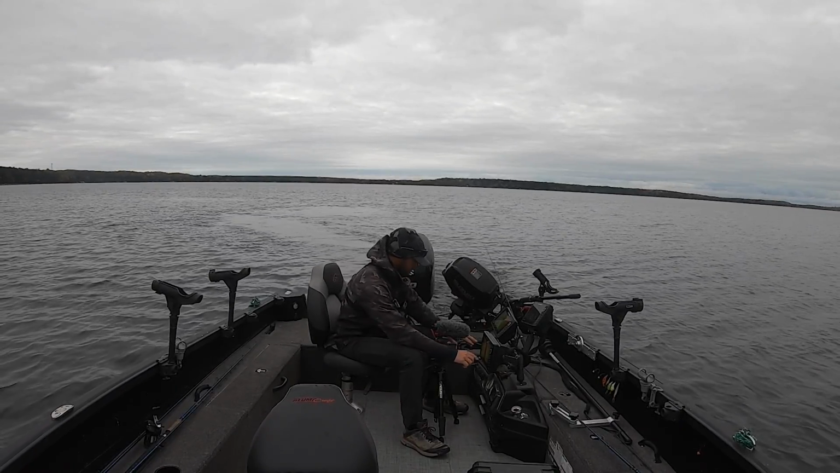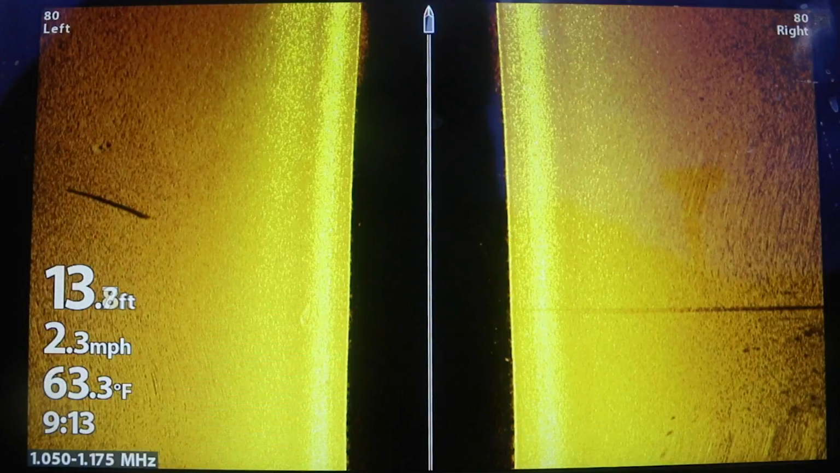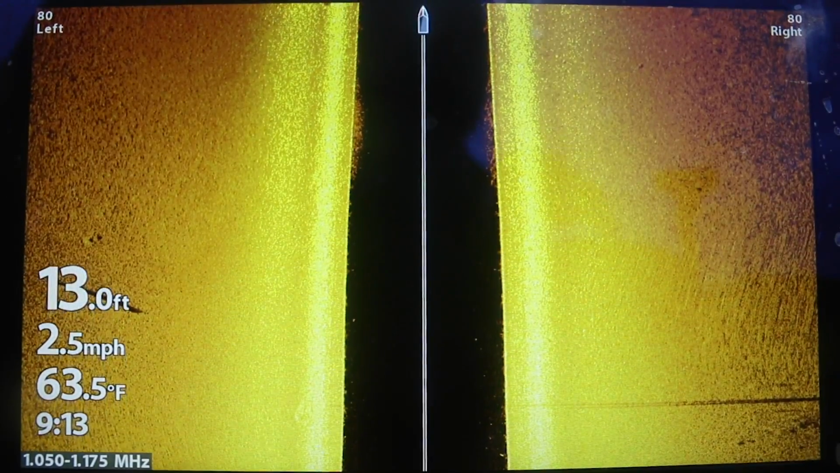So what you can see right now is we've lost all structure. We're basically just looking at nothing right now. Sand. In a big lake like Leech, where you have a lot of these sand or light gravel flats, these areas might hold fish. So what you might be doing is just going down these areas.